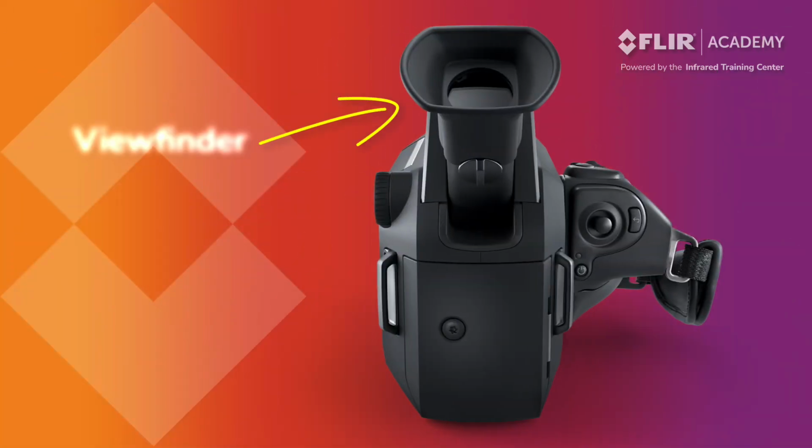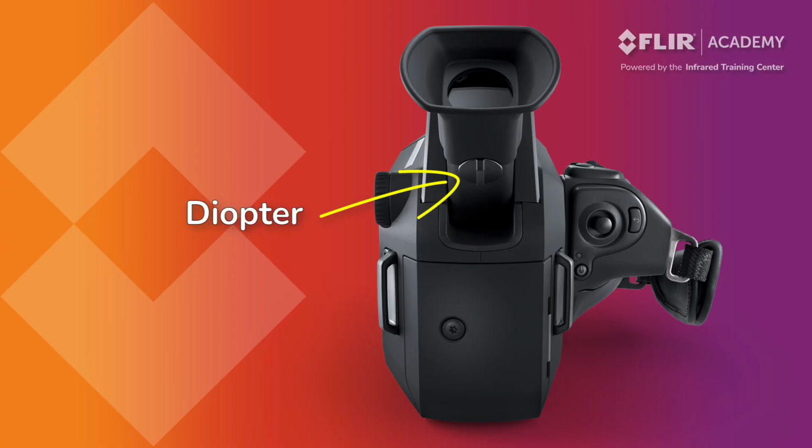On the back of the camera, besides the battery compartment, operators will see the viewfinder. This improves your ability to see your thermal data when working outside on bright days or in sunny conditions. Closing the display screen turns on the viewfinder. The diopter provides focus control for the viewfinder. Operators should adjust this to ensure the displayed image inside the viewfinder is always sharp and in focus.